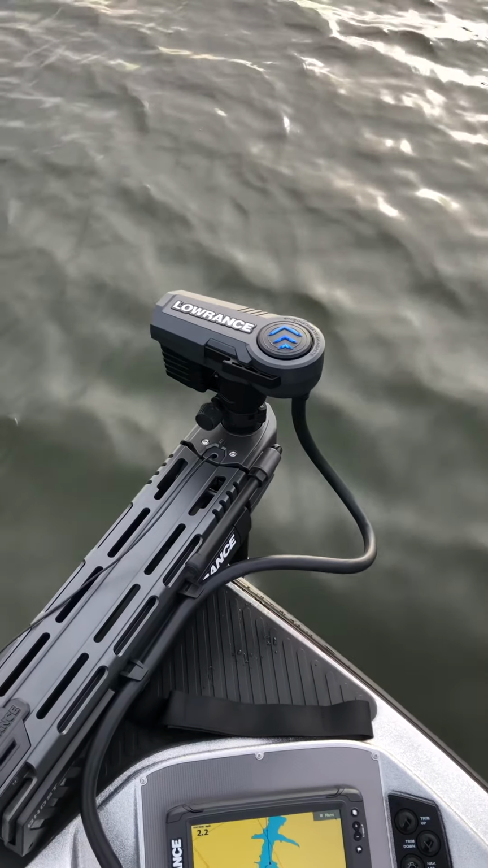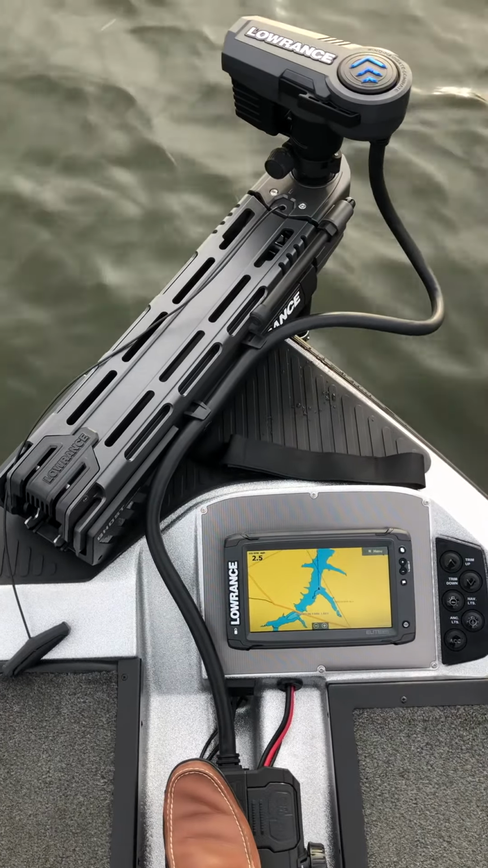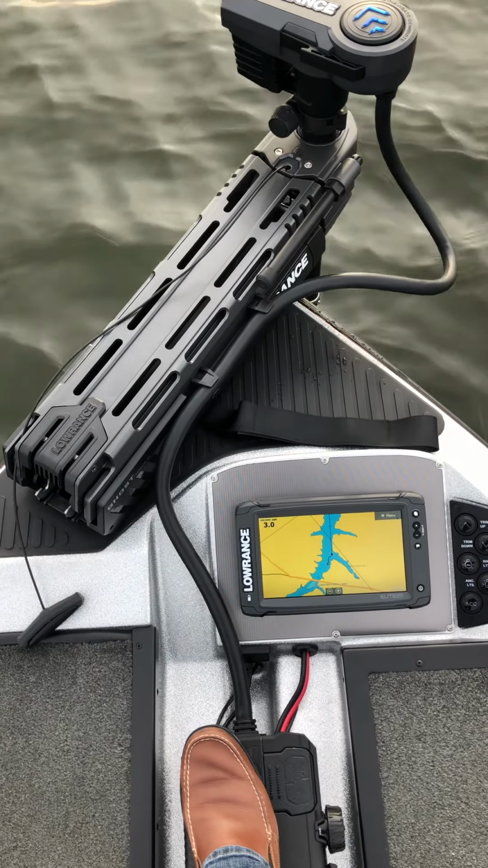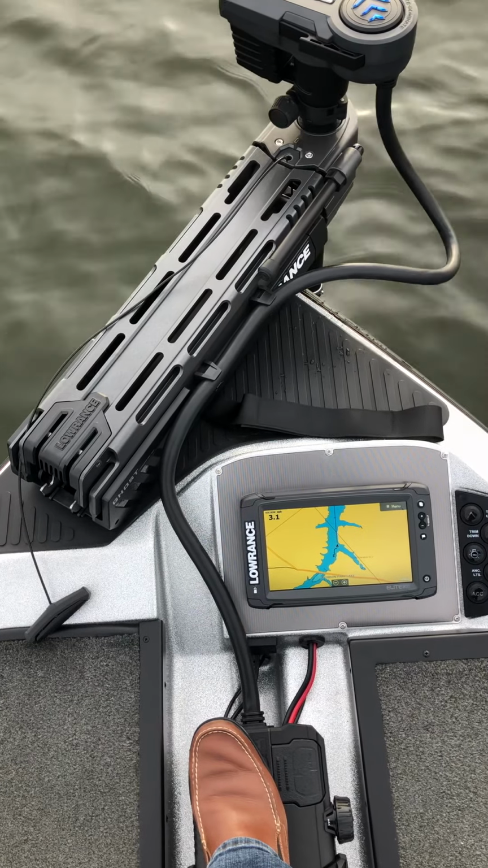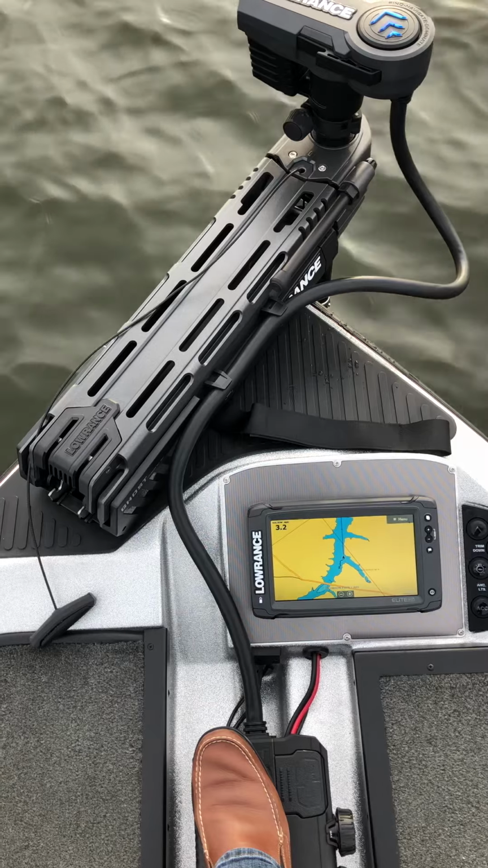I had it up to about 3.5 a minute ago. This is an 18'8" Ranger with a 150 on the back. I got probably a half tank of fuel. Me and my gear. There's 3 miles an hour, 3.1, 3.2, 3.3, sniffing there a little bit.